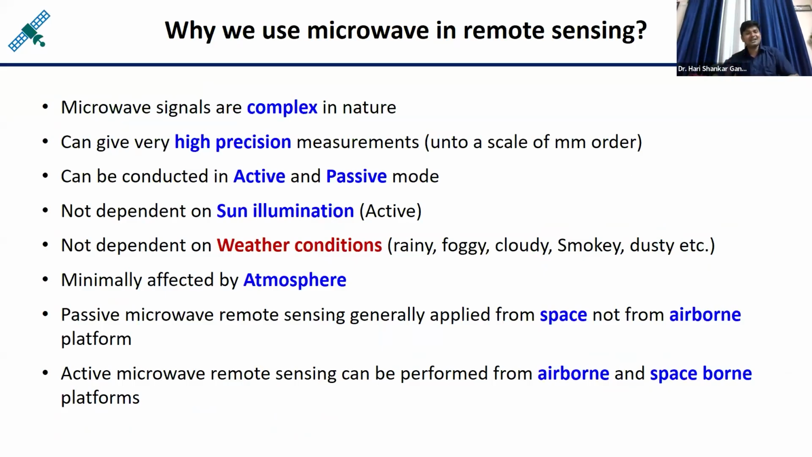So if any target is moving a few centimeters, that can be easily monitored with the help of the radar signals. That centimeter order movement can happen in 1 year or 2 years, sometimes 3 or 4 years. Suppose some target is moving 2 centimeter in 5 years, you cannot see it with your eyes. But if you combine two radar signals, you can find that out very easily.